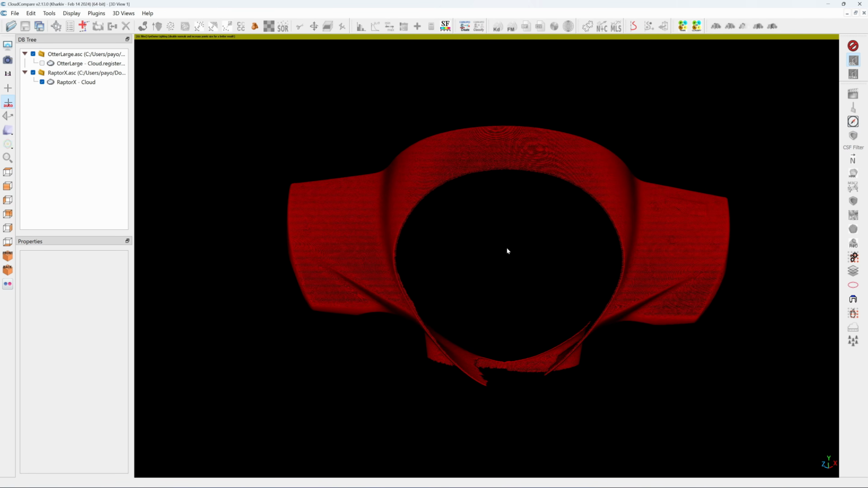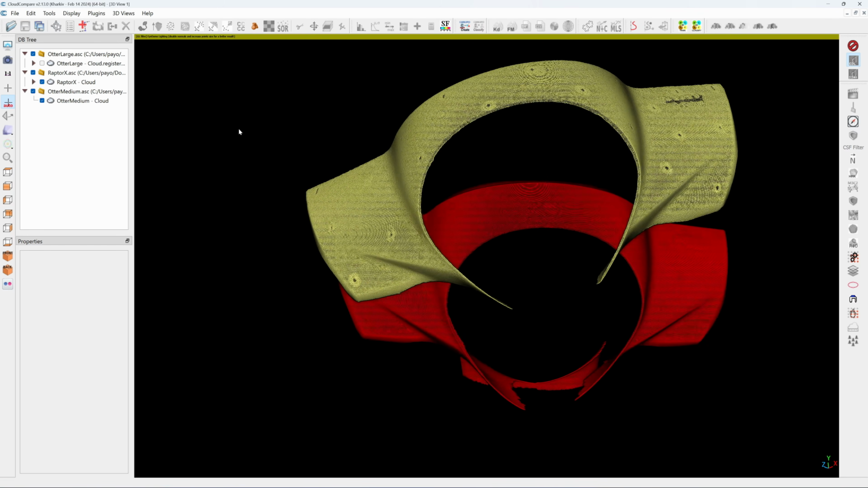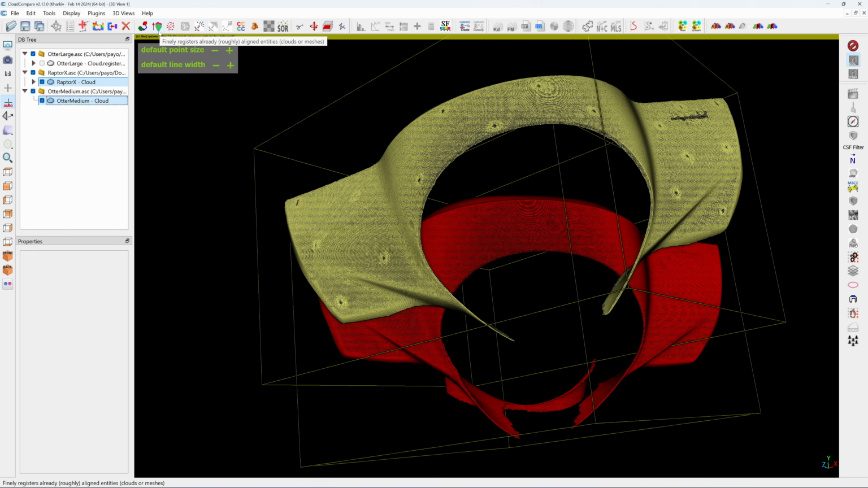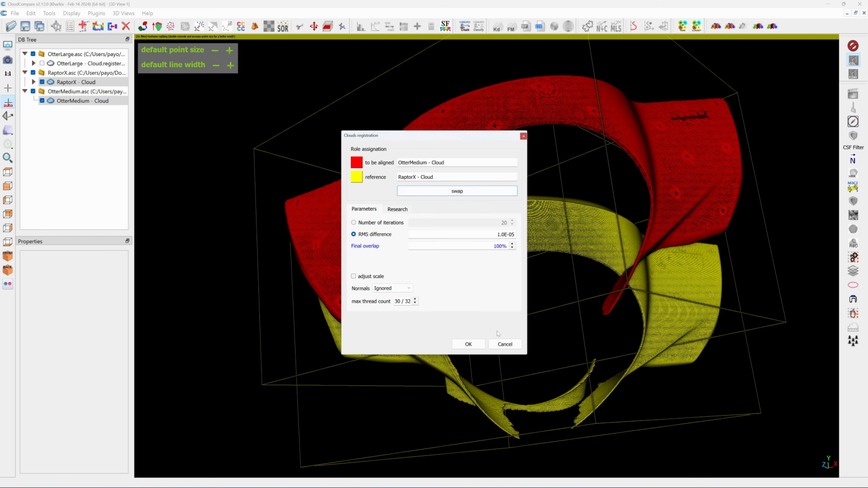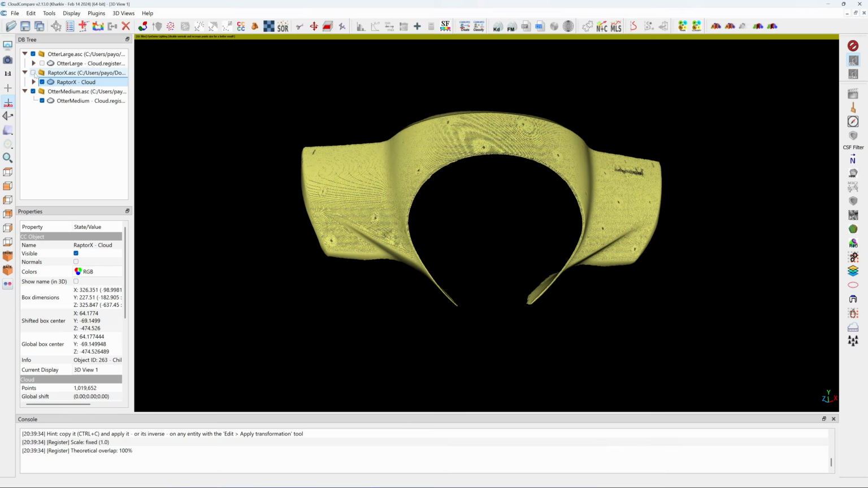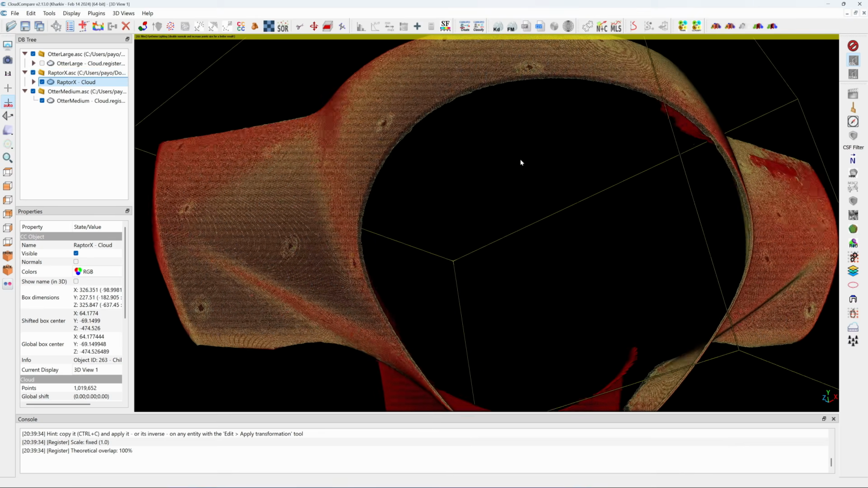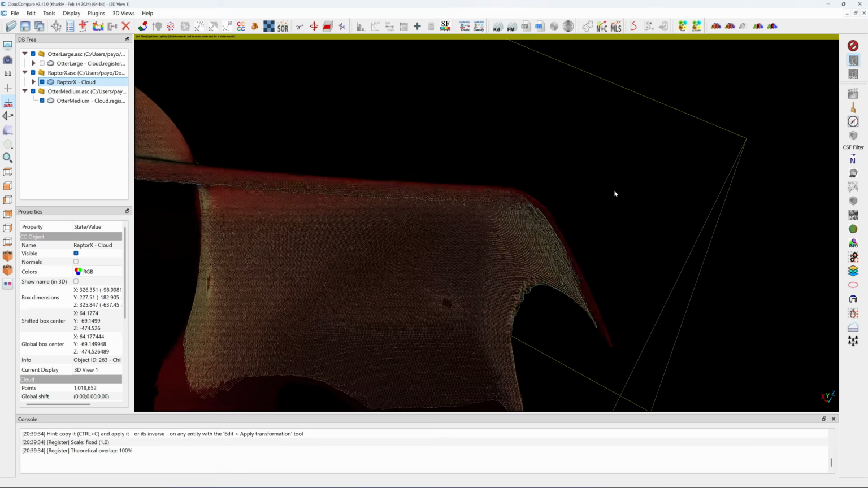And let's compare the Otter medium. Okay, Otter medium is in yellow color. I'm going to use this function to merge it. So Raptor X would be the reference. Okay, Raptor X is in red color and the Otter with the medium mode is in yellow. So now I'm going to look in here.